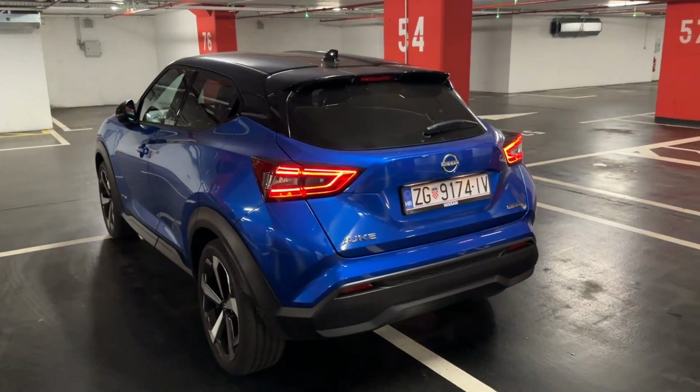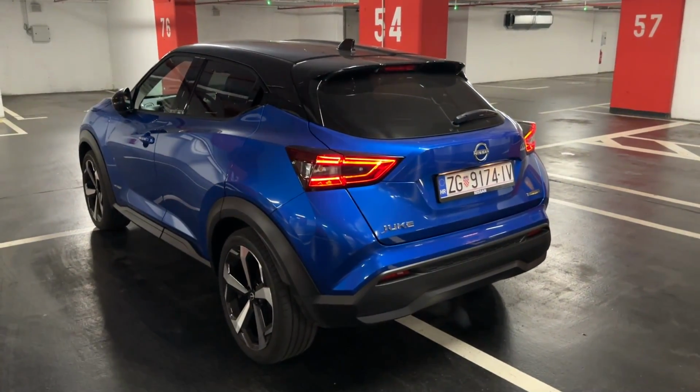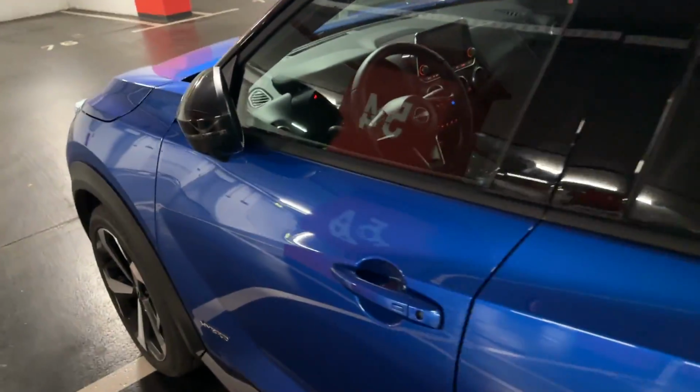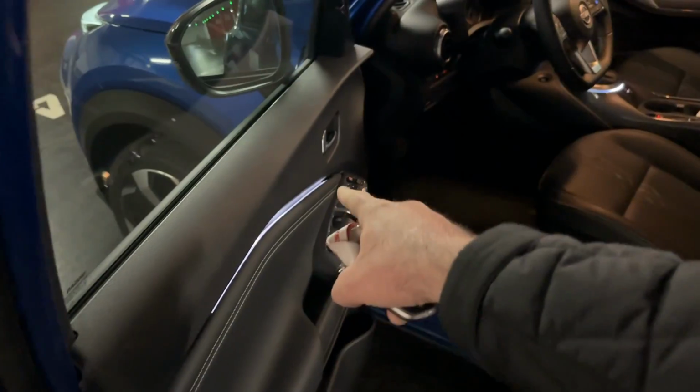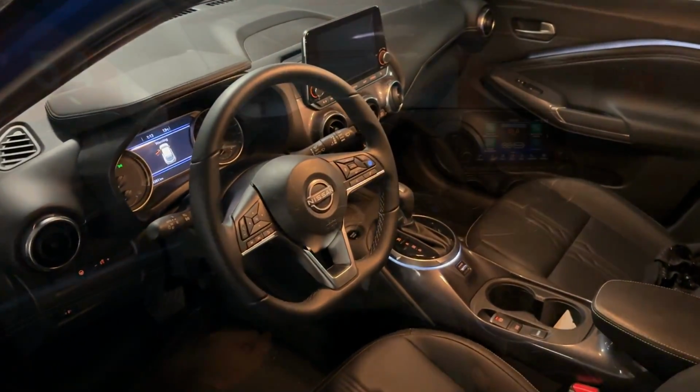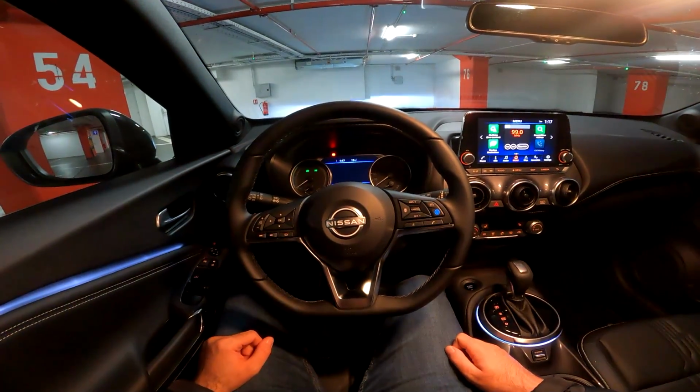Of course, I will explain all the details and the specs of the model in our video, and I will tell you about the powertrain itself. So there we go. You see the mood lighting. But now let's see it from the driver's perspective. All right, this is the view in front of the driver.